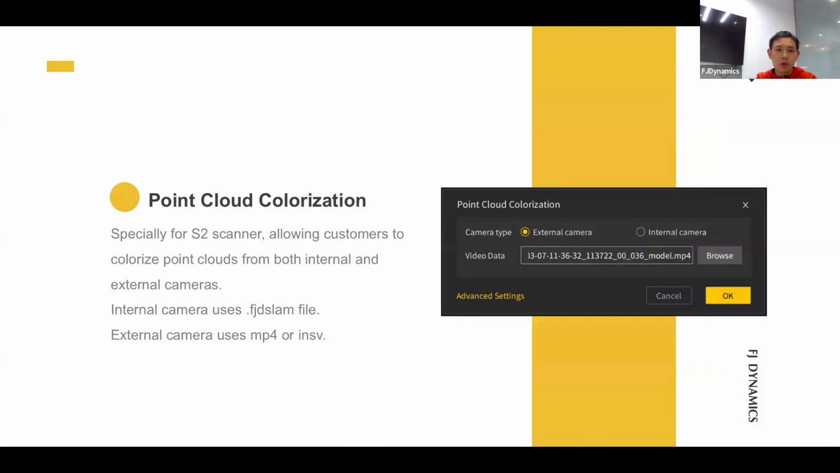And point cloud colorization, this is also special for S2 scanner. It allows you to colorize point cloud with external camera or internal camera. And external camera is the same as the past models S1 and P1. They are using the INSV, and the internal camera is using the FJD SLAM.